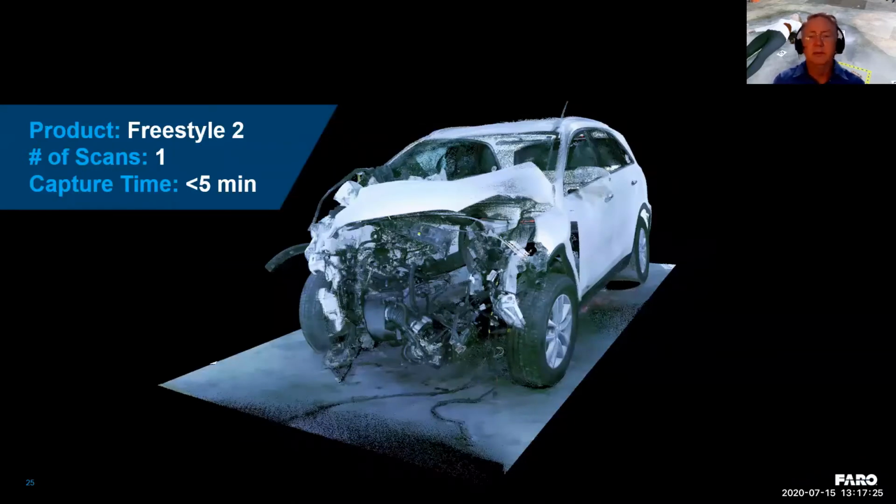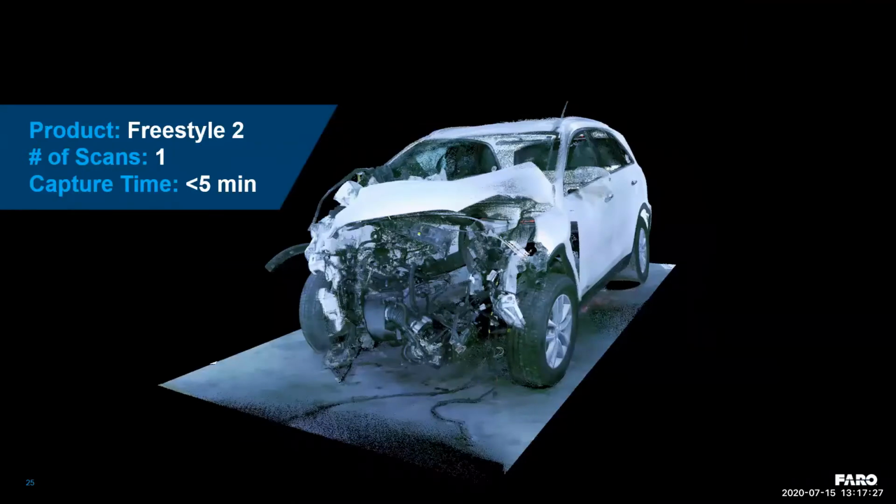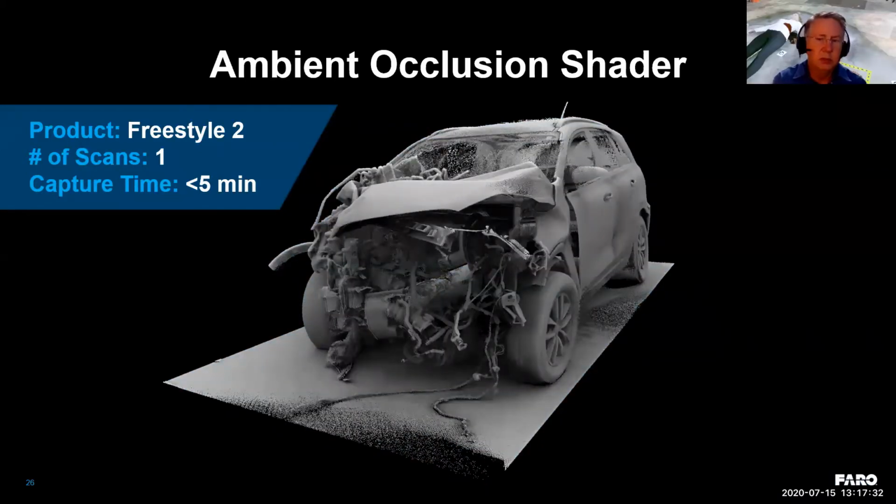So if we look at the front end damage, and again, this isn't a photograph, this is the actual scan data. Something I like to do is add this ambient occlusion shader to really highlight the amount of data that's been captured. And again, this was approximately 5 minutes to capture this scan. If you need more detail, you simply dwell longer.